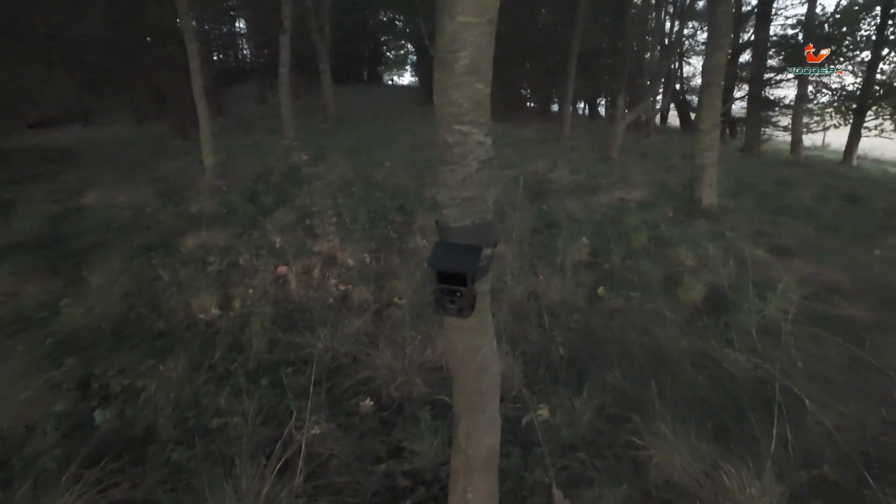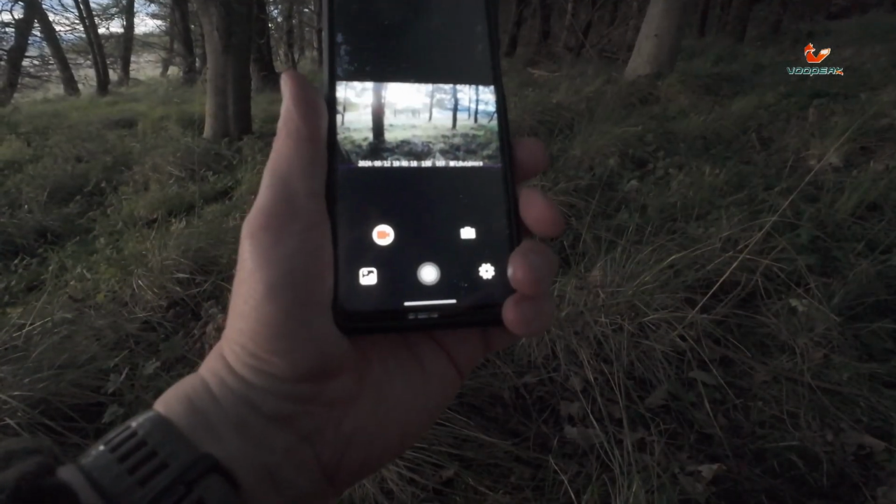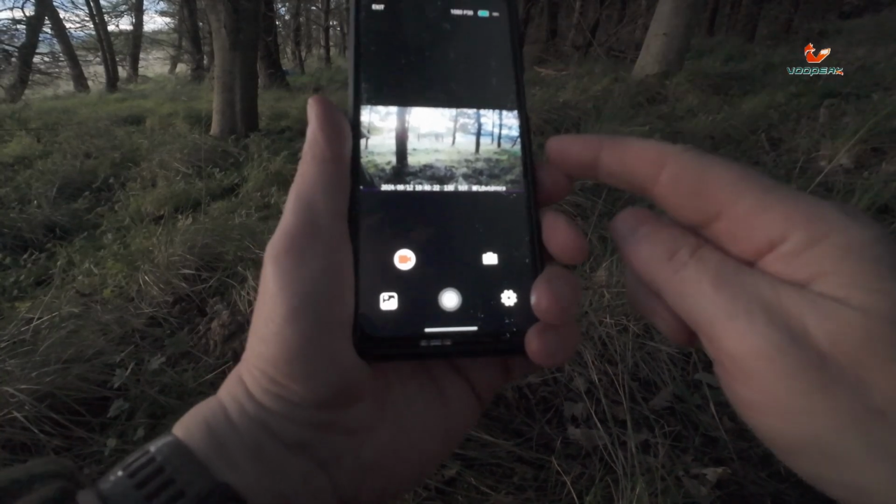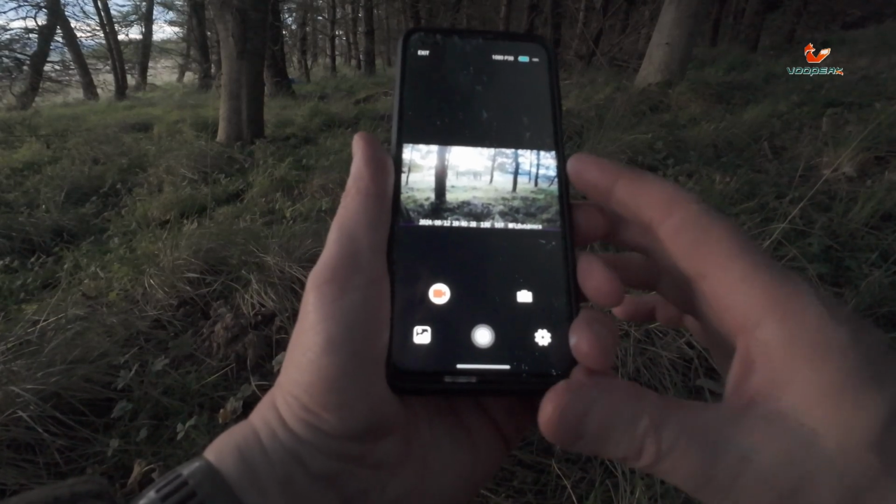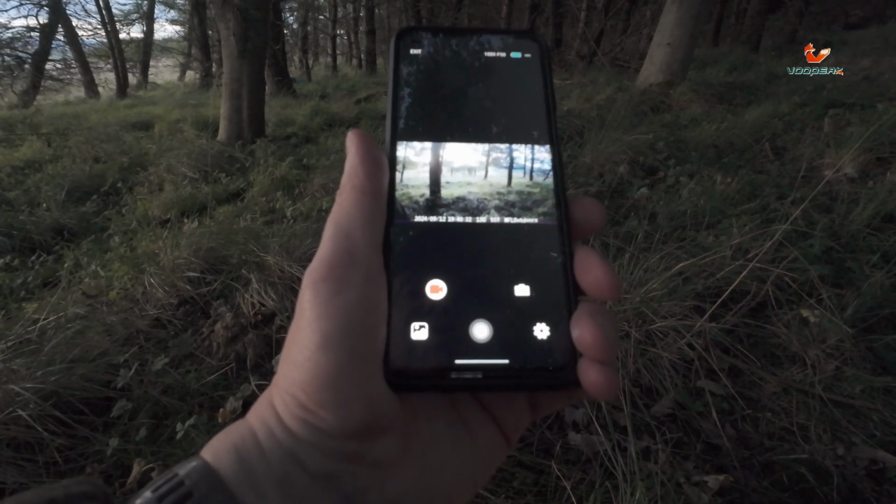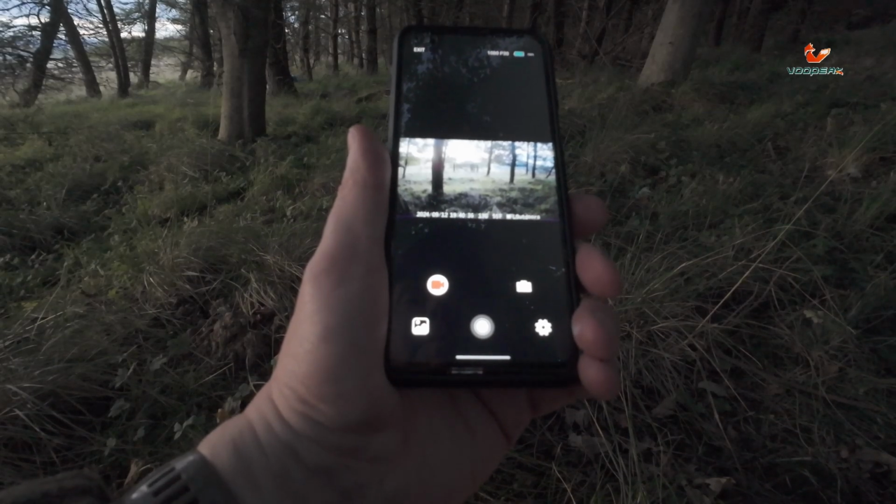That's the area it's covering. That's the camera. And as you can see there, I've connected the Wi-Fi up. It's showing the percentage, it's showing where the camera's looking now, so you can see that on there on the app. You can control everything from the app, but all I wanted to see is where it was actually looking. So we've got that. We'll leave that like that now and see what happens.